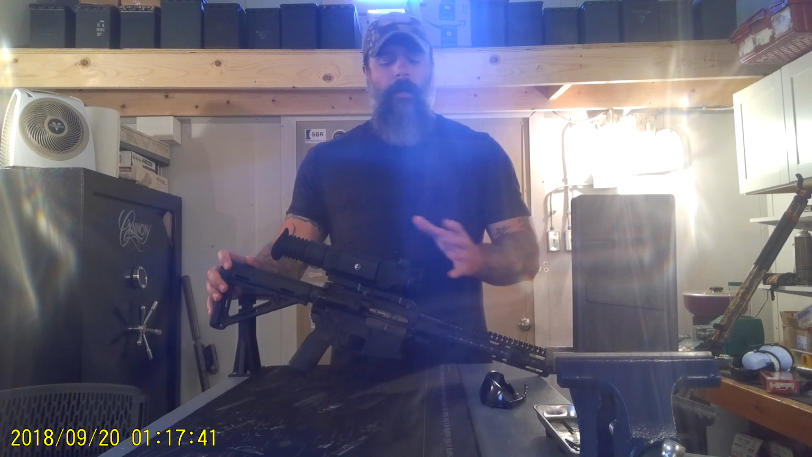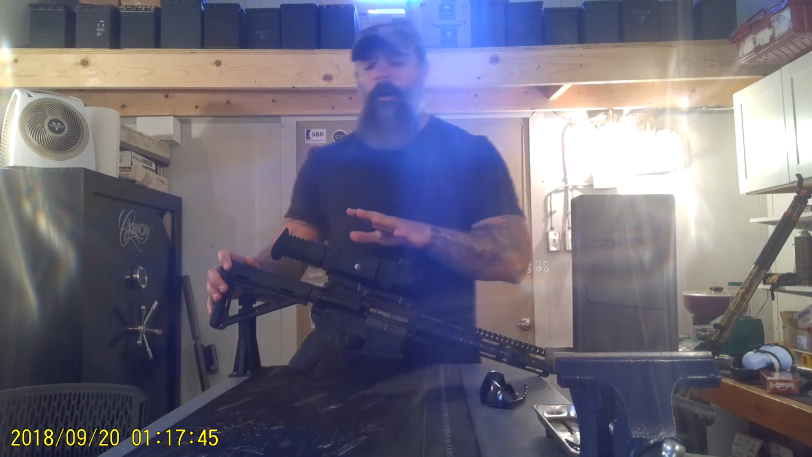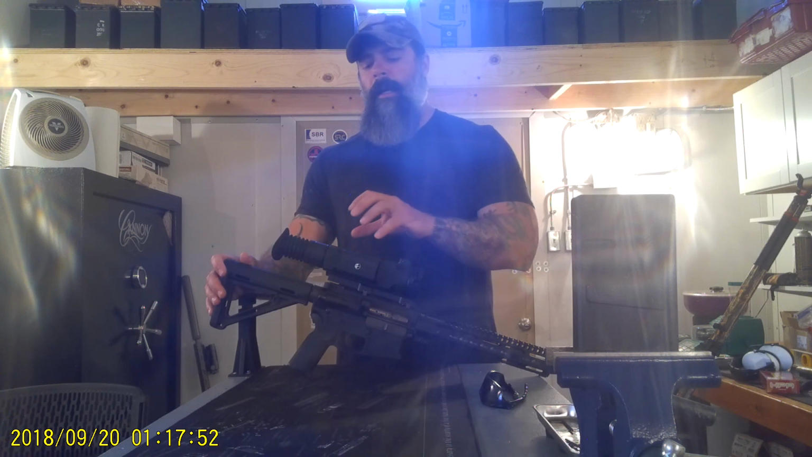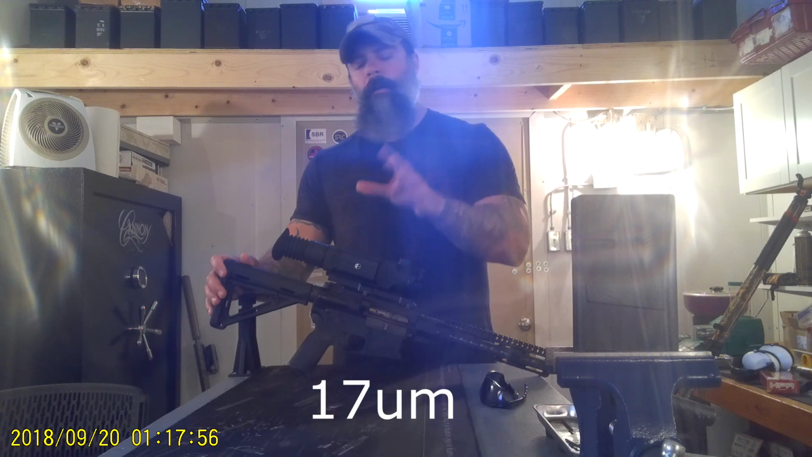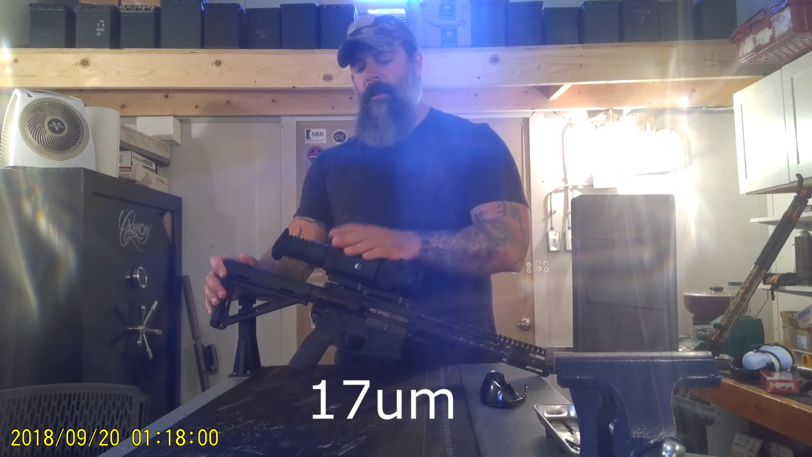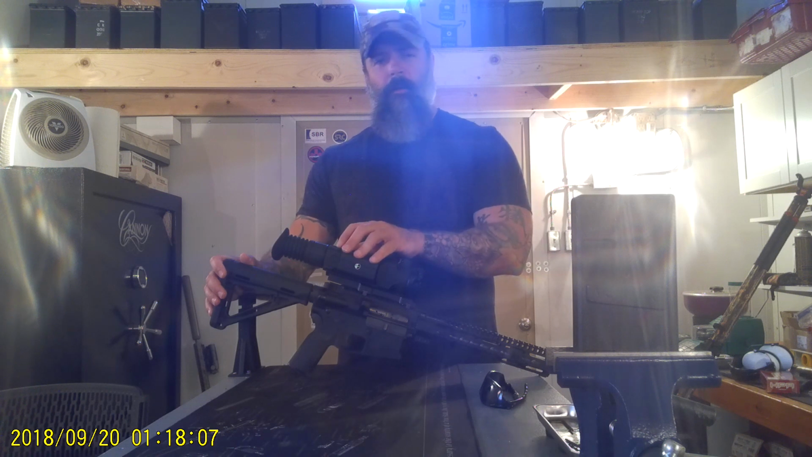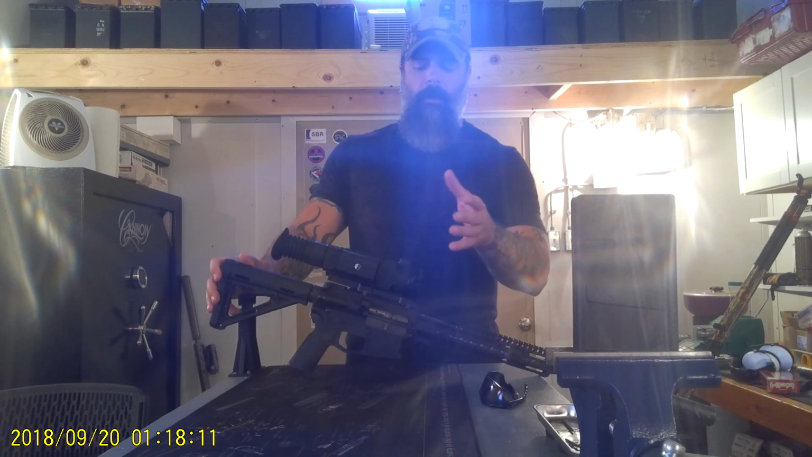It's a 640 by 480, that's the pixel resolution. It is 50 hertz, not 60, but I really can't tell you the difference between 50 and 60 hertz. And it has that 17-micron core in it. I don't know much about the cores, but I just know this is basically the second best core out there from what I understand. FLIR uses close to the same core, but it's different from the Tracicon and the Halo.